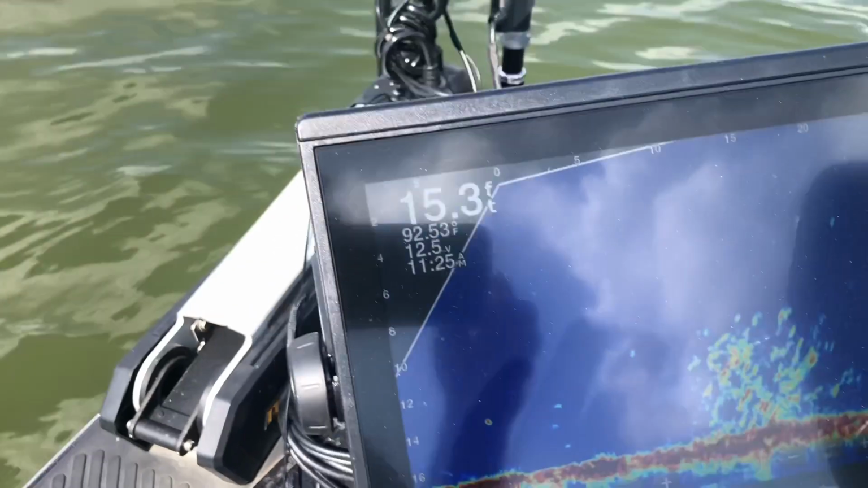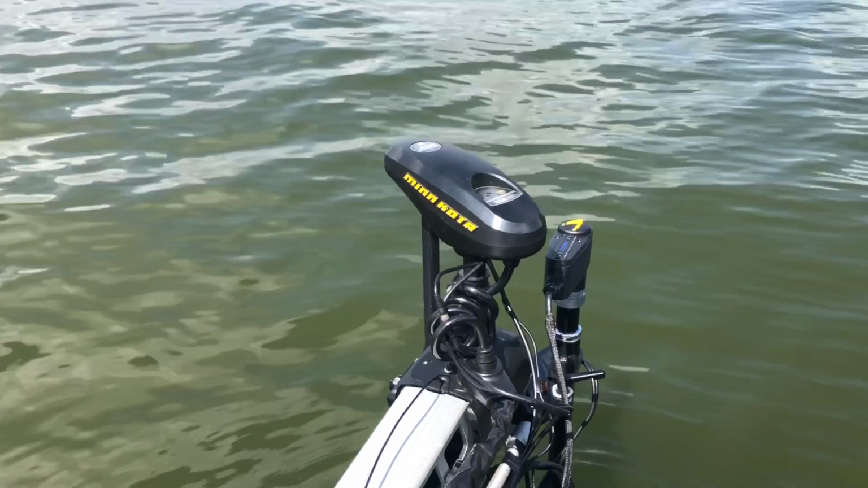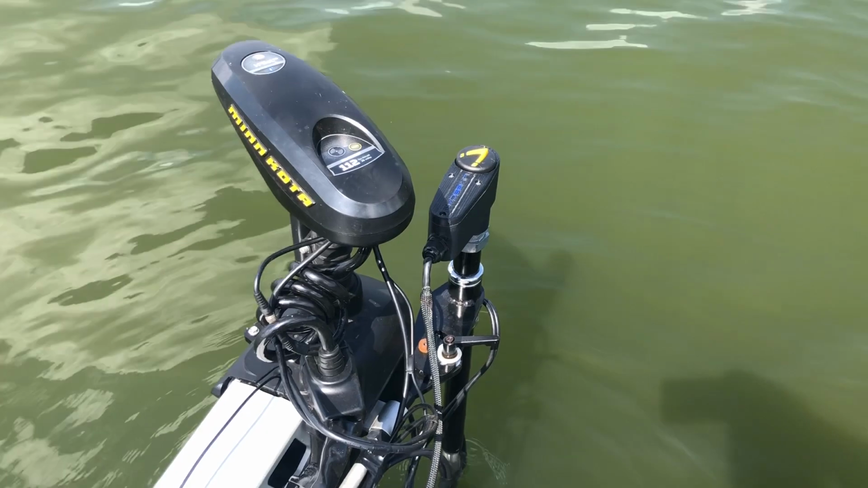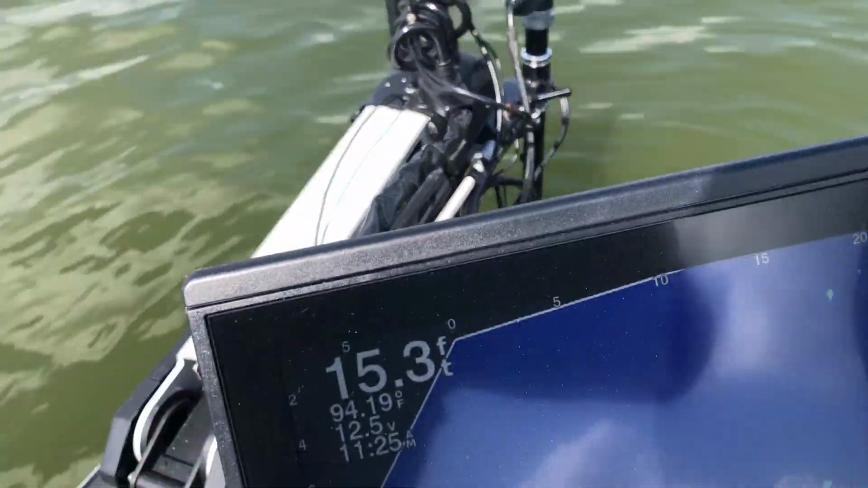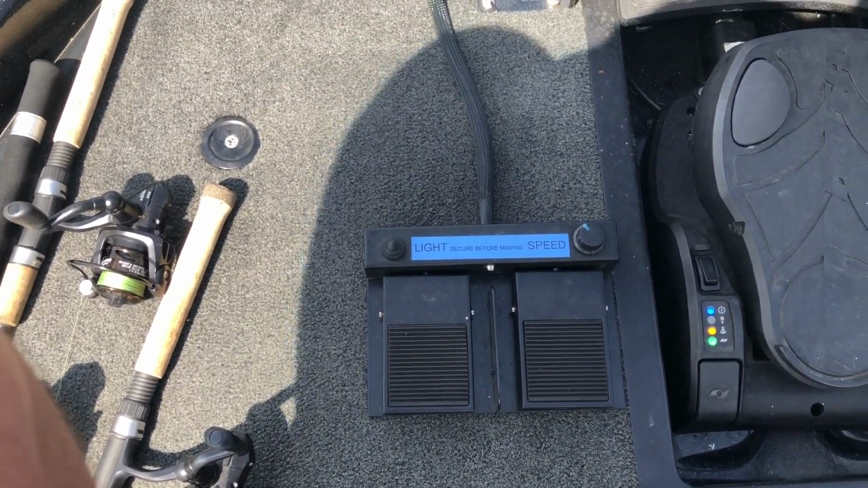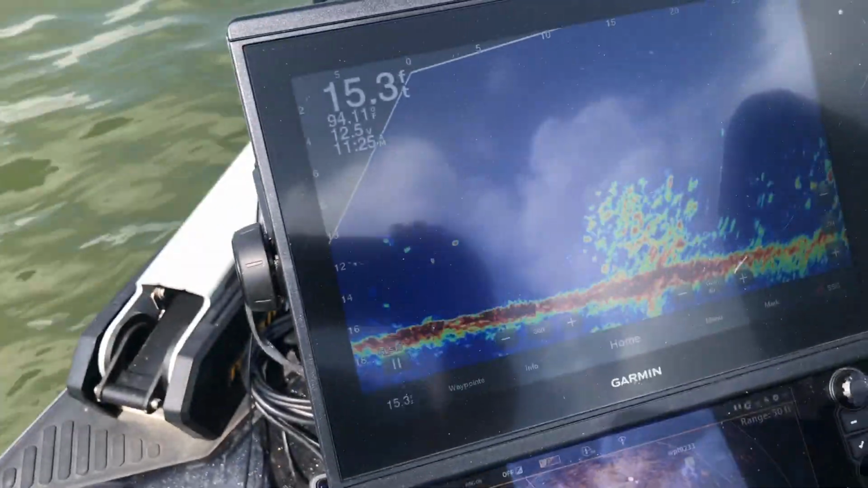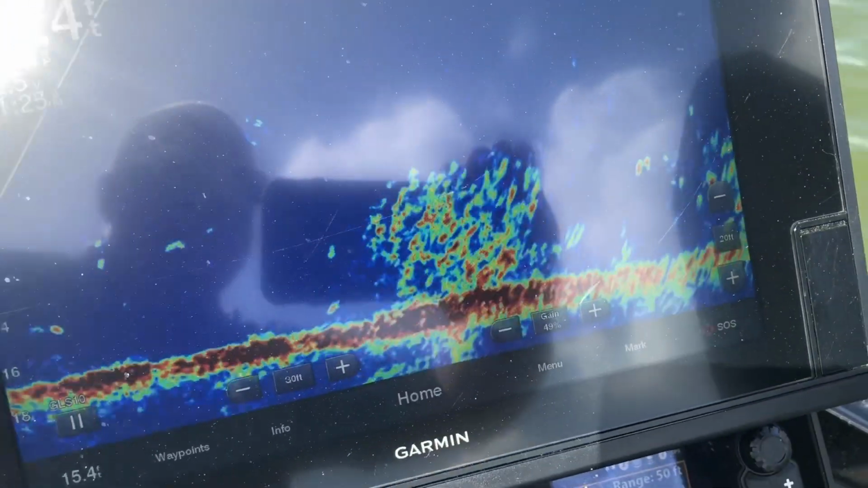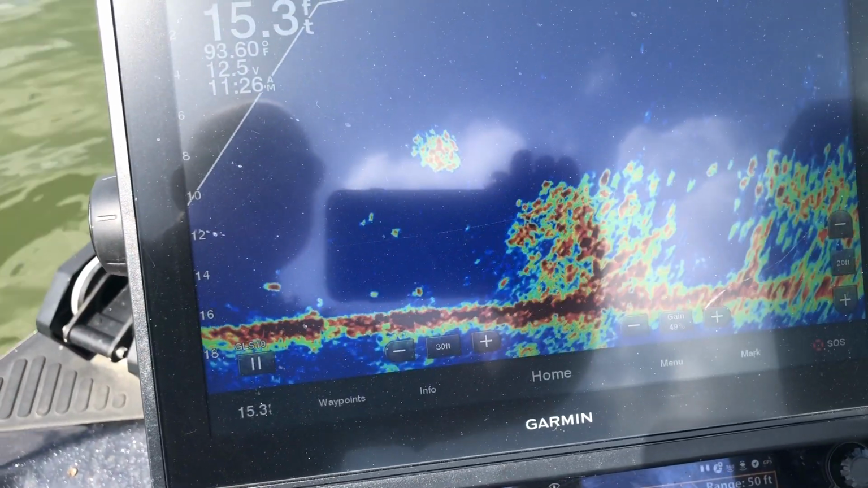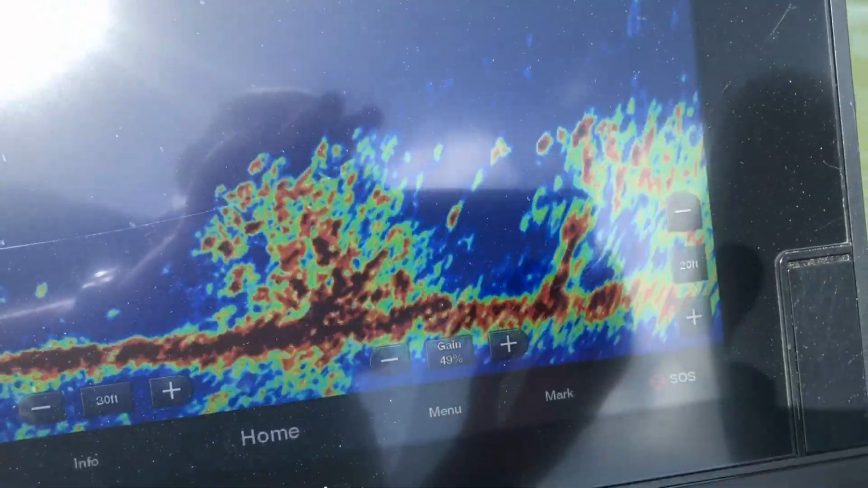And my trolling motor is sitting there doing its thing. My Live Scanner is pointed right over there at that brush pile. I can take the foot pedal and move it around, or I can use my remote control unit, which is what I've been using, in case the wind or the trolling motor is not going to be exact. You can move this thing around and get refocused on that brush pile, and that's pretty much it.